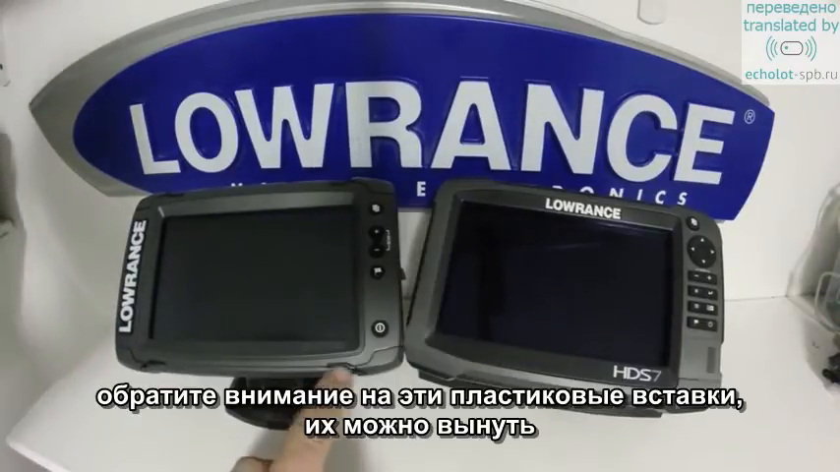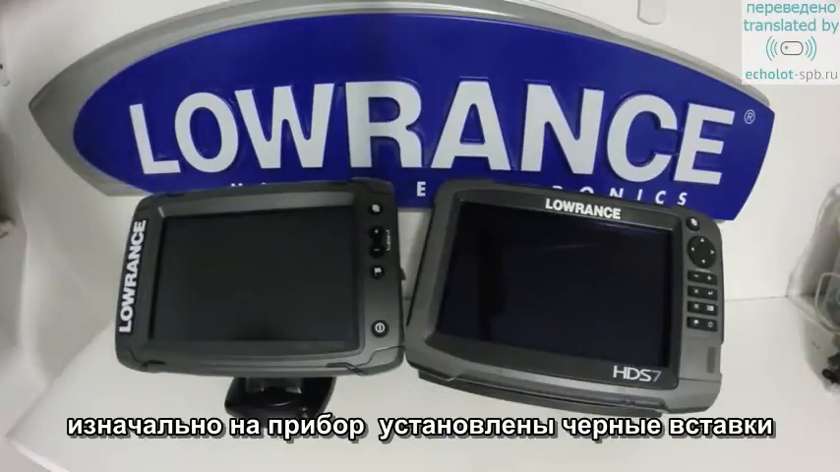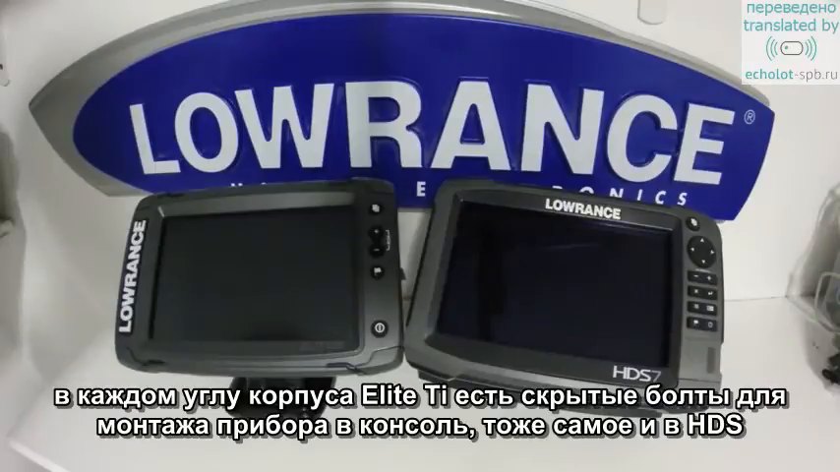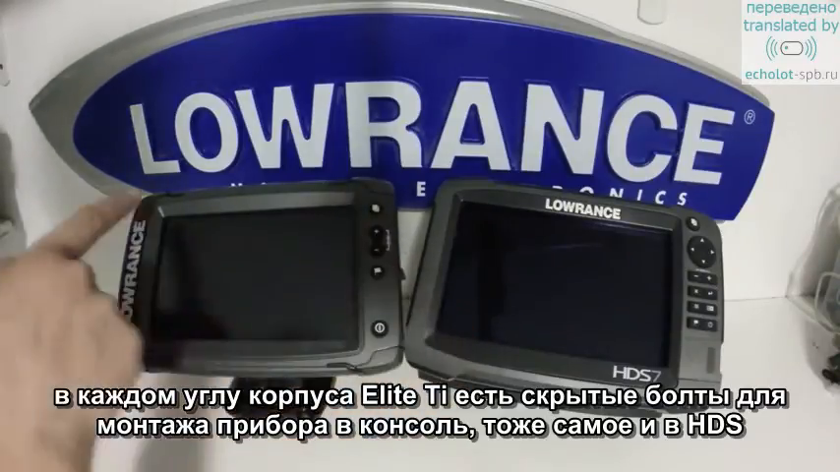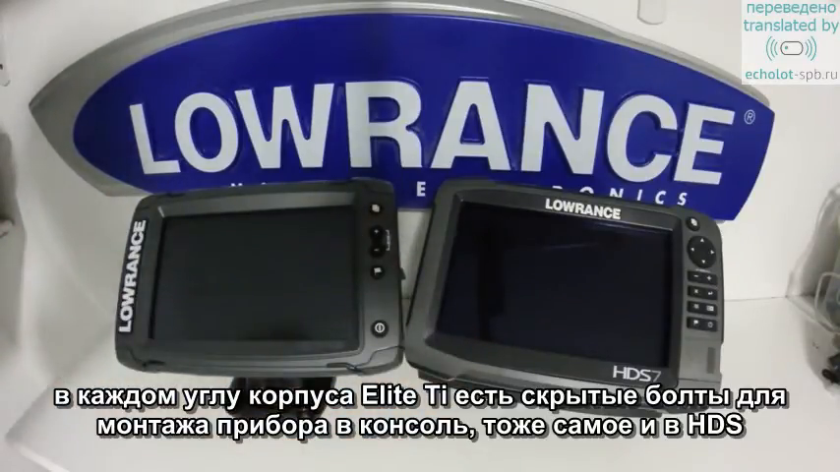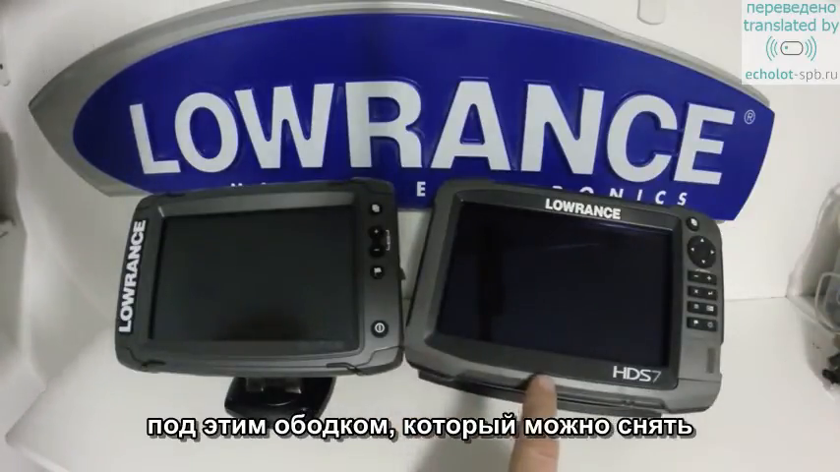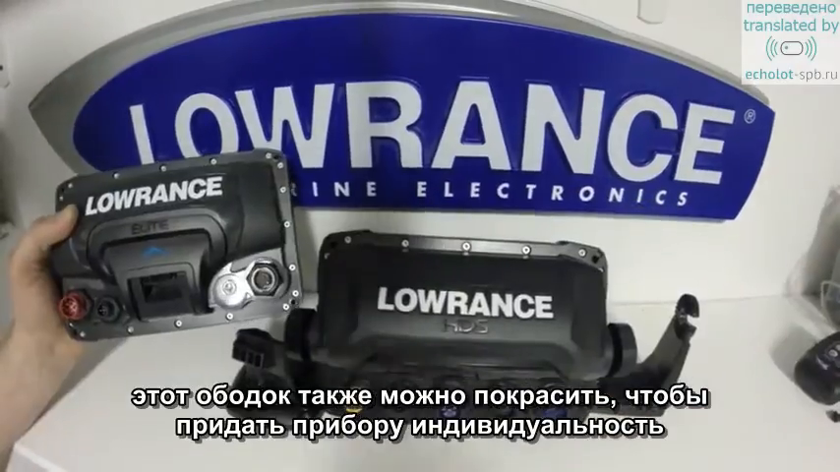You'll also notice these accent pieces here. They are removable and they do come with a second set. Black is installed on the unit when you get it, but you also get a light blue color set you can install. You can also sand those down and paint them. Hidden under each corner of the Elite Ti are the flush mounting screws, and you have the same on the HDS where this bezel pops off. Another thing you can do to customize these units is to paint these bezels.